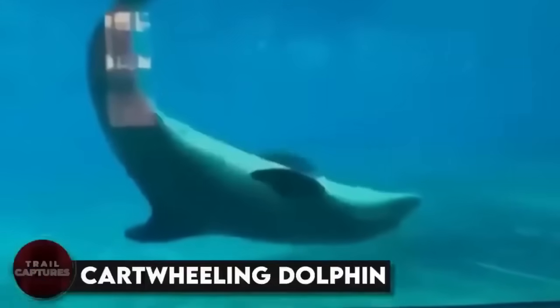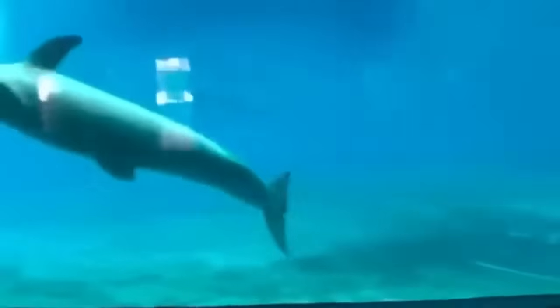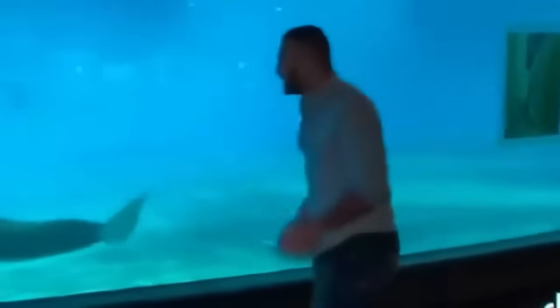Cartwheeling dolphin. This video features a man showing off his cartwheeling skills in front of a dolphin enclosure. At first, one curious dolphin tried to imitate him, but gave up after one attempt. But then another dolphin arrived and was totally into it. She mimicked every single cartwheel the man did, as if she was trying to impress him. I mean, who knew? Maybe the dolphin did get a crush on the man, right? This is so cool!